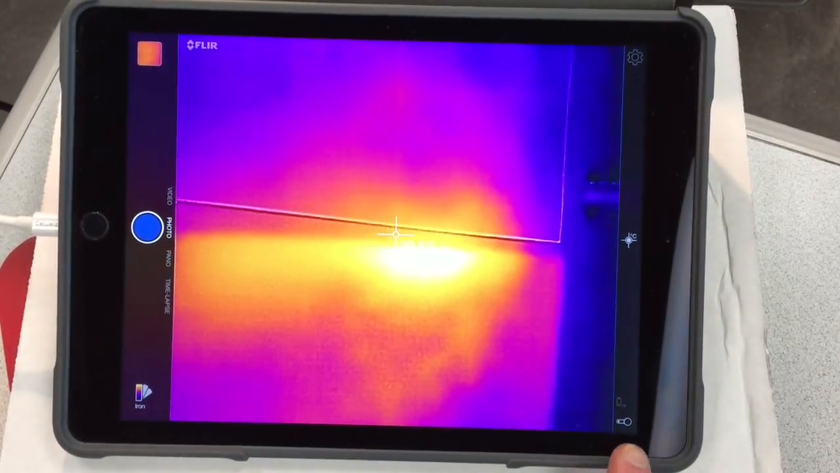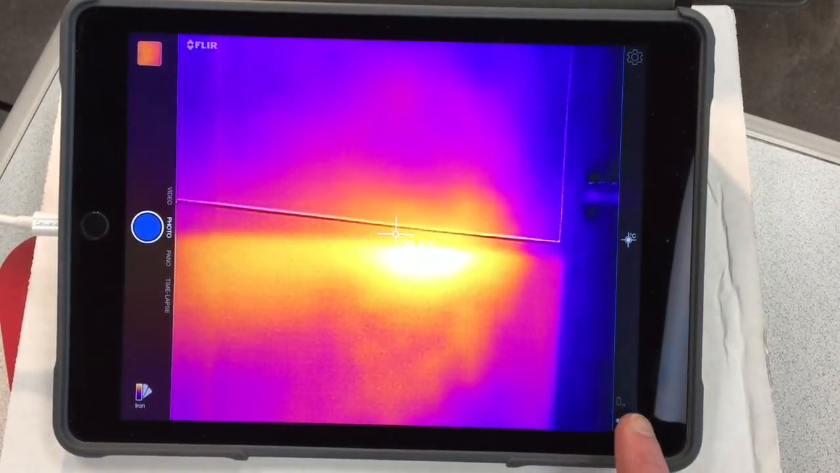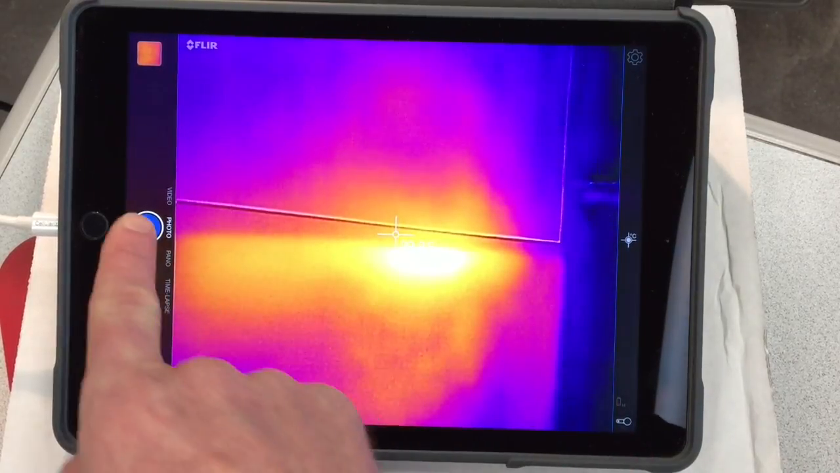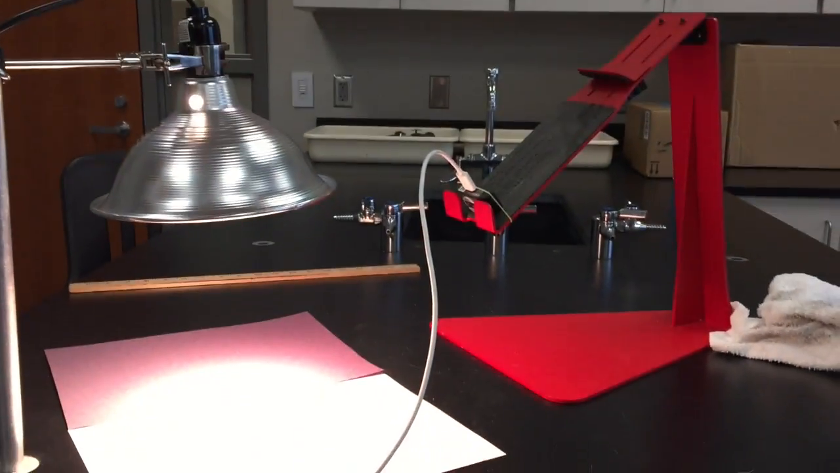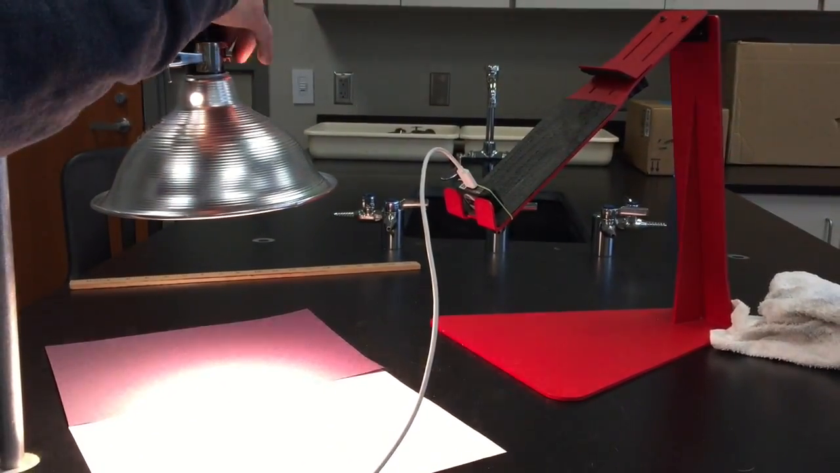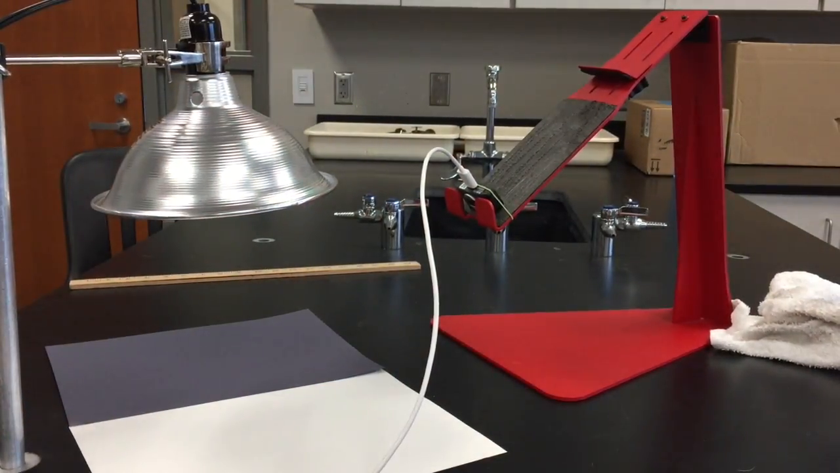After a minute's gone by, you can go ahead and calibrate this again if you need to by selecting that button and then taking your after picture. Okay? You can go ahead and turn off the light bulb on your setup too and just let things cool off.